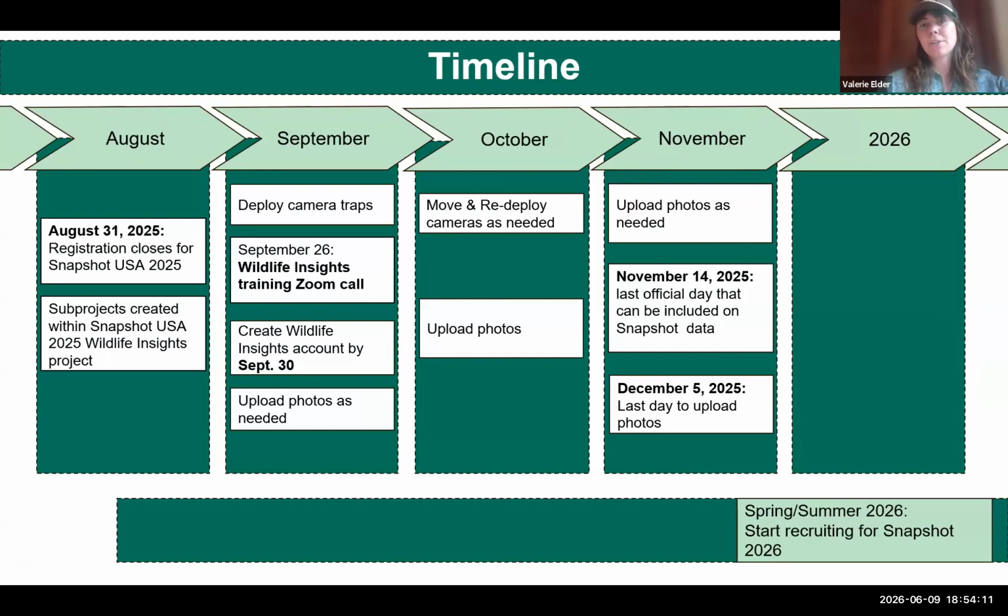Here's the timeline if you're interested in this project. In August, registration closes. You deploy those cameras in September. We typically do about a month deployment and then collect those camera cards to double check that everything was deployed correctly, upload those photos, and start identifying. At the same time we're out in the field collecting that camera card, we're putting the new one in there, and then we check it one more time, and then that last camera card stays up all year round after we've collected it twice. And then they start recruiting for the next project.